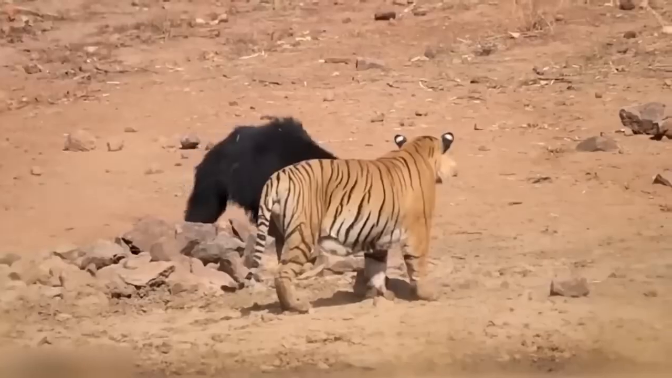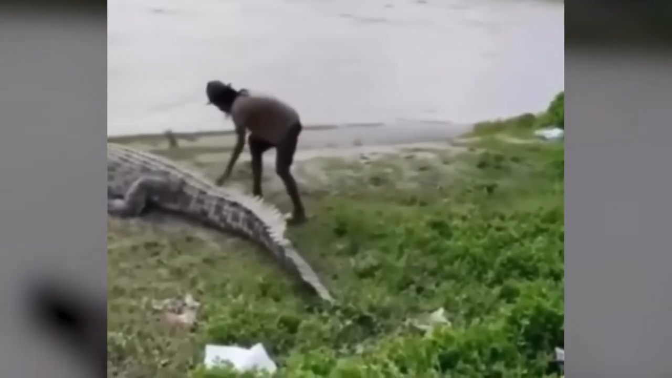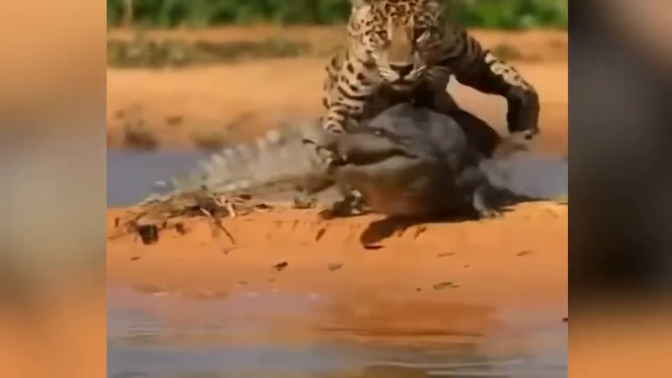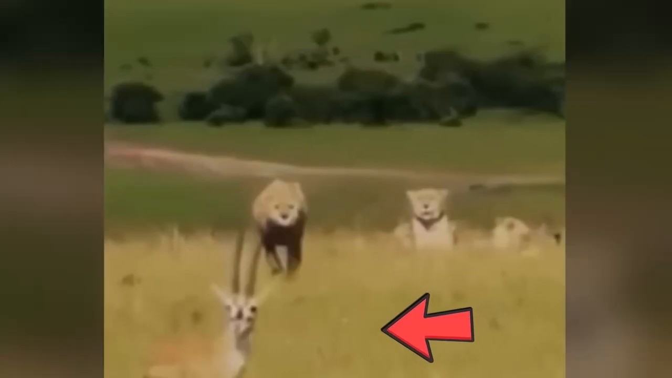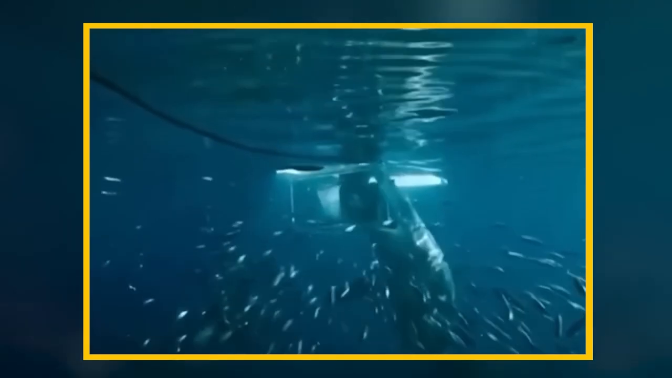Let's embark on a journey to the dangerous world of the animal kingdom, where the phrase survival of the fittest truly applies. We explore the most dramatic, intriguing, and lethal interactions between wild animals today. Prepare to be amazed by the sheer force of nature, its never-ending wrath, and its incredible survival tactics as you witness everything from the violent conflicts found deep in the thick forest to the freezing tundras of the Arctic.